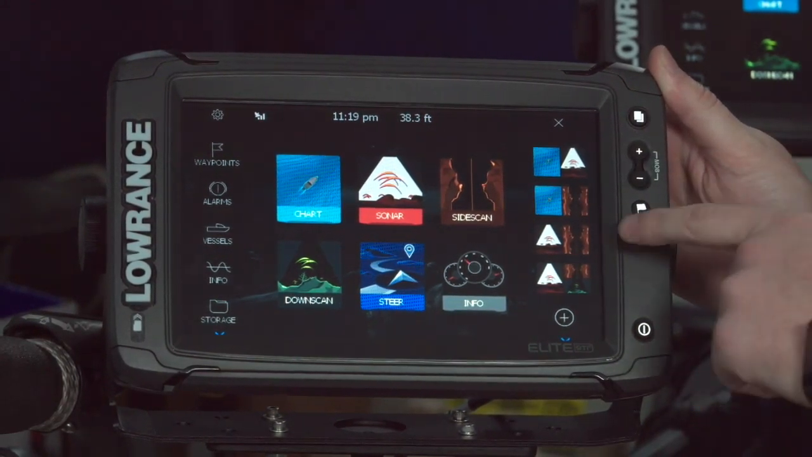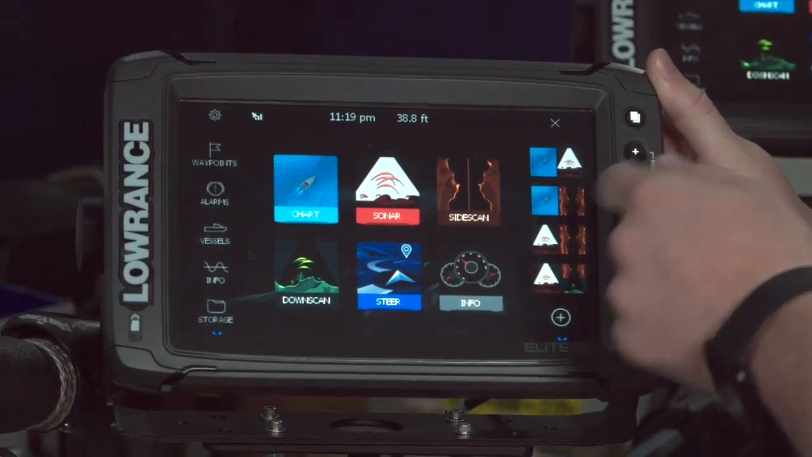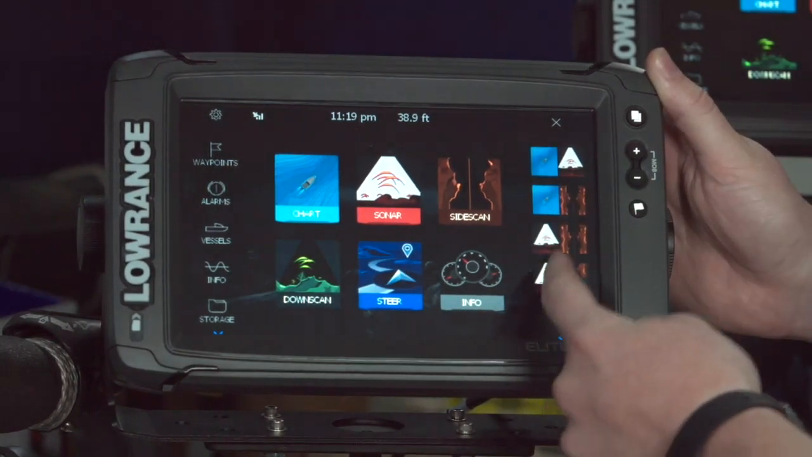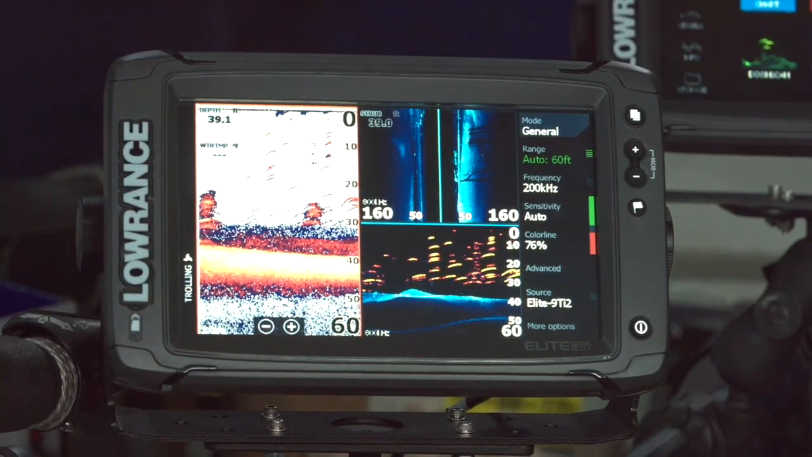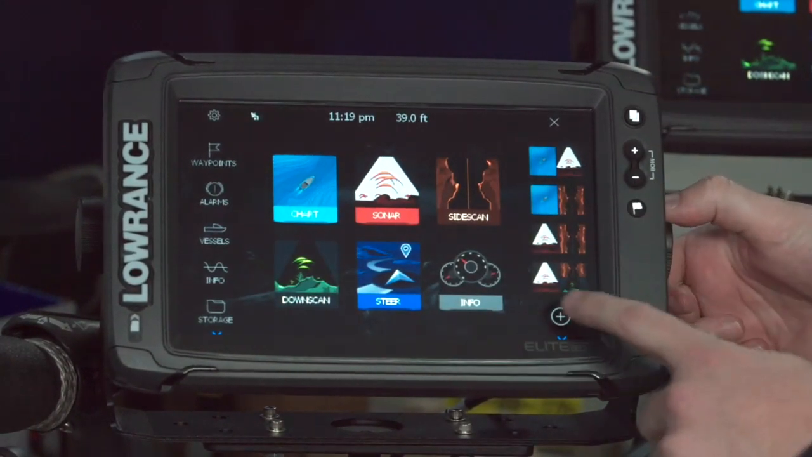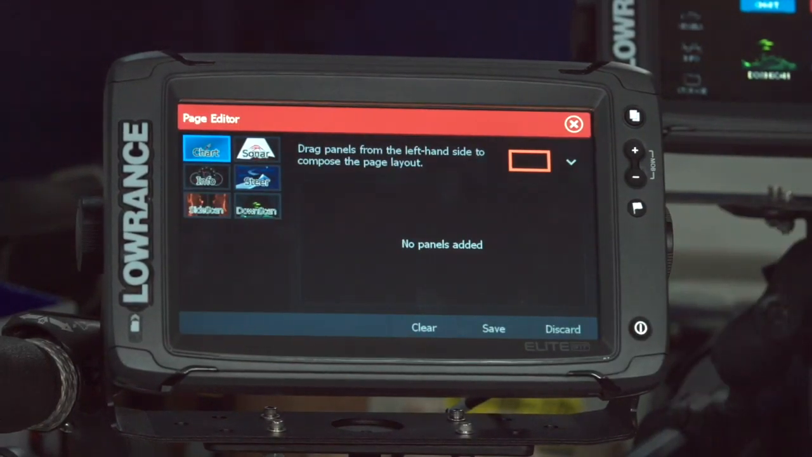So right out of the box, I have a few split screens ready-made for me. So you see a chart and sonar, a chart and side scan, a sonar and side scan, and a sonar, side scan, and down scan already. So anytime I want to see any of those, I just click that one, and it comes right up. If I want to set my own, all I have to do is press this plus button here, and that will let me create any of my own split screens that I want as a favorite.